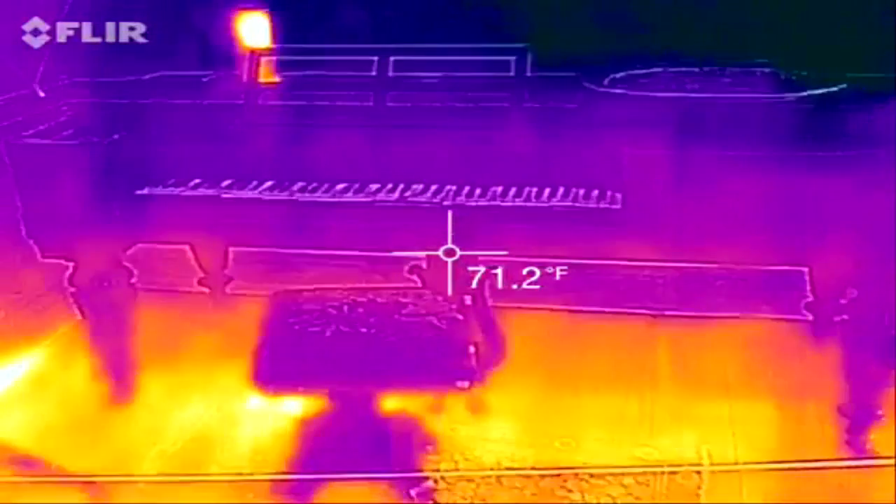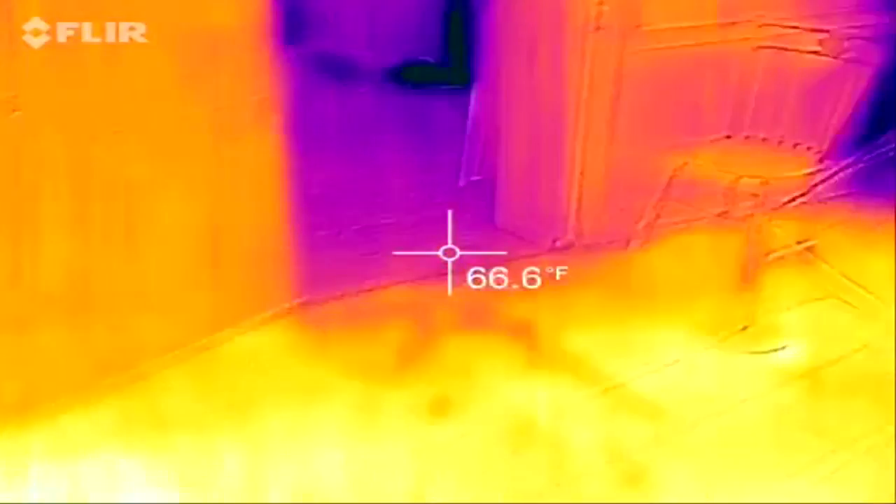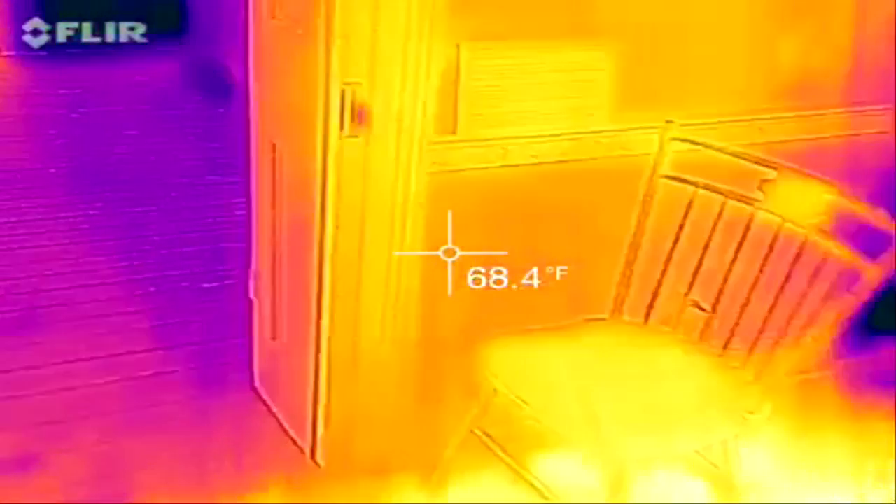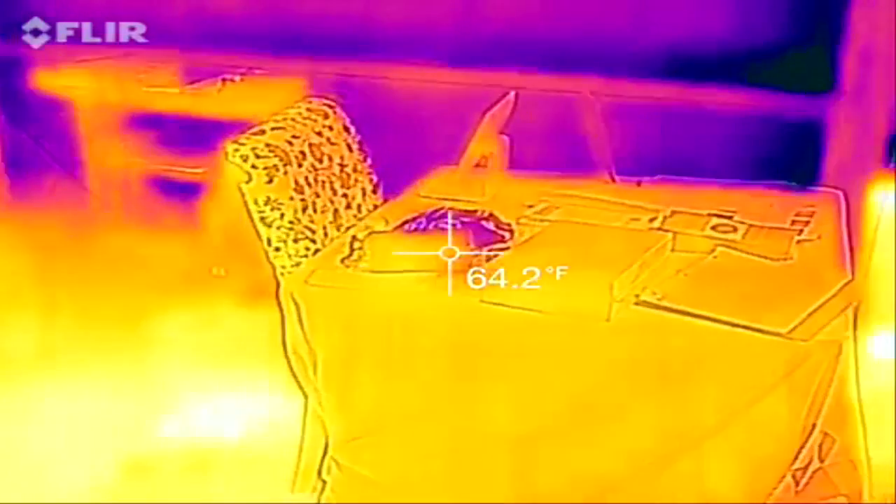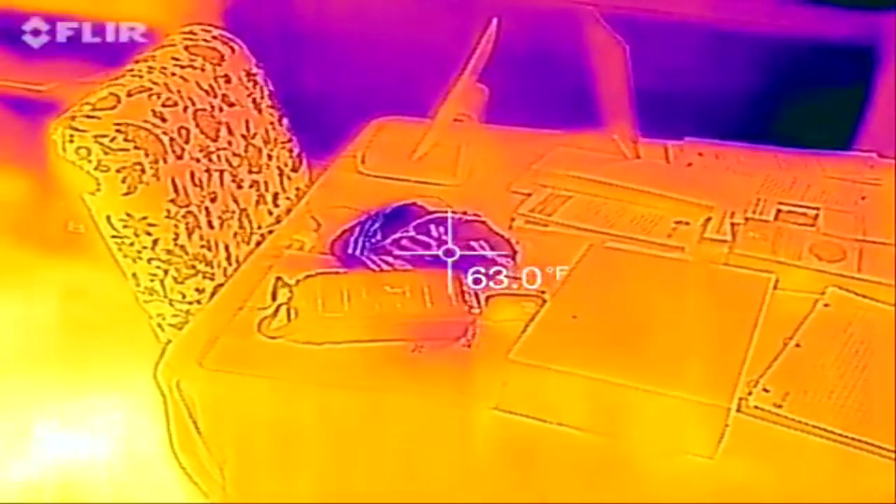All right, my conclusion is this thing's great if you're doing a household investigation, if you want to check your pipes out in your wall. This is going to be test number 1. Test number 2 will be coming out next week, and in test number 2, I am going to be doing it outside to see how well it works.